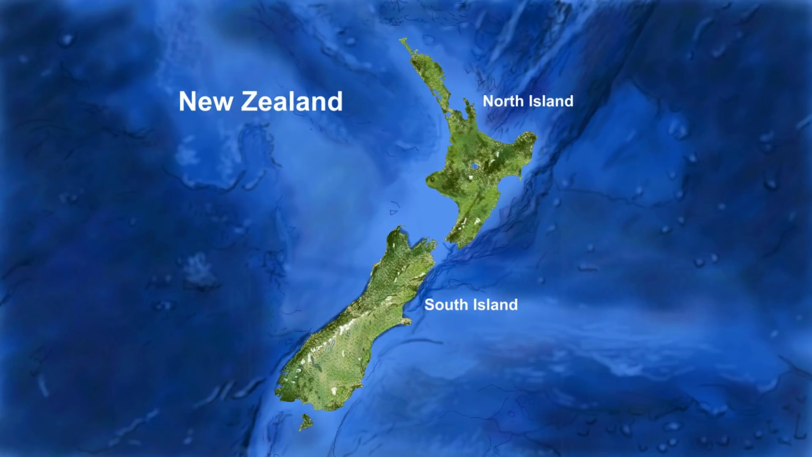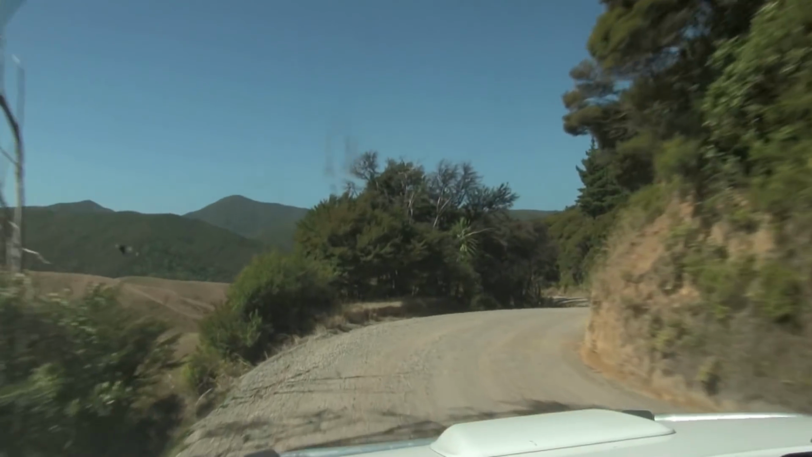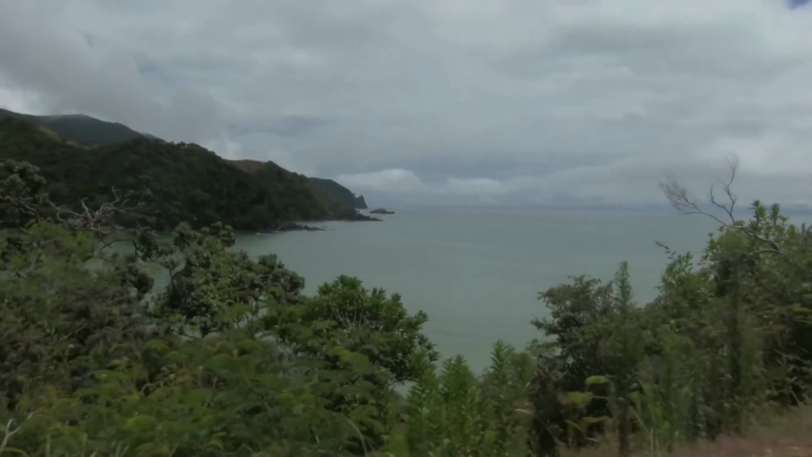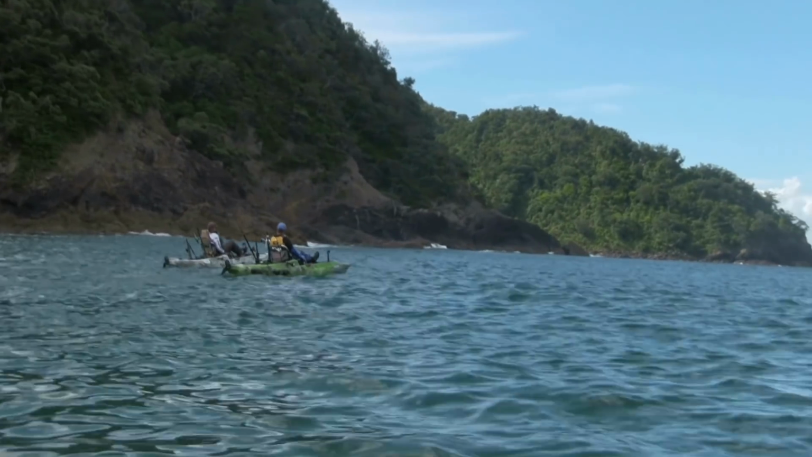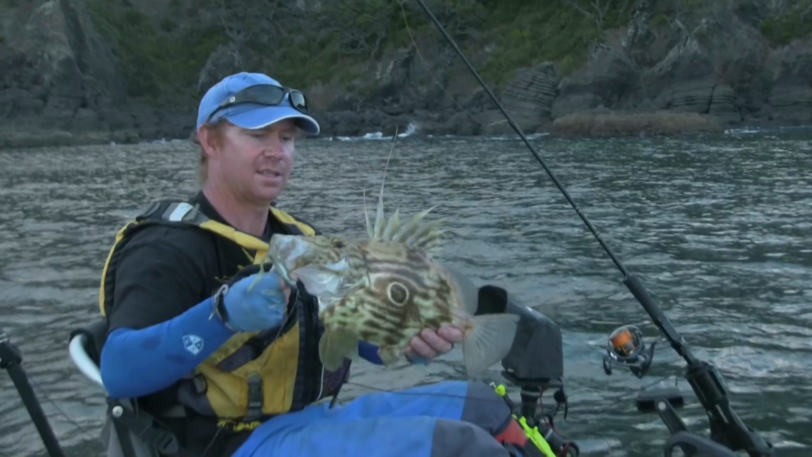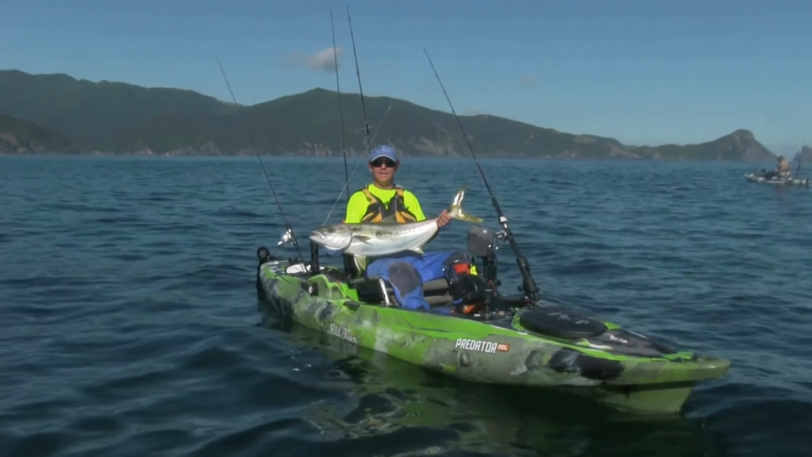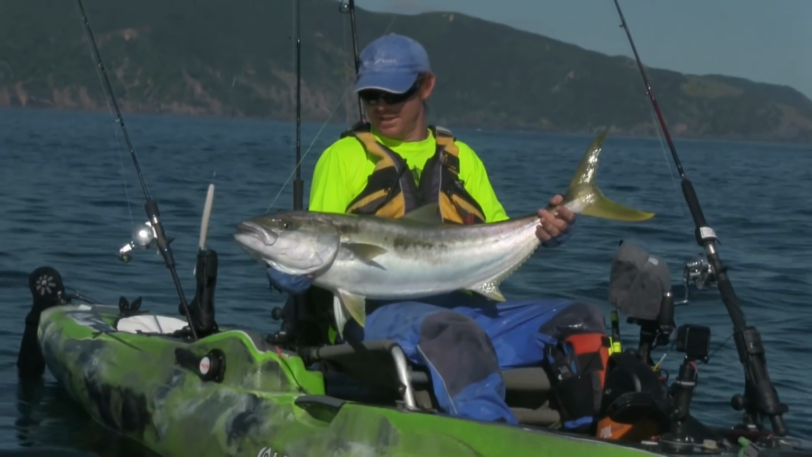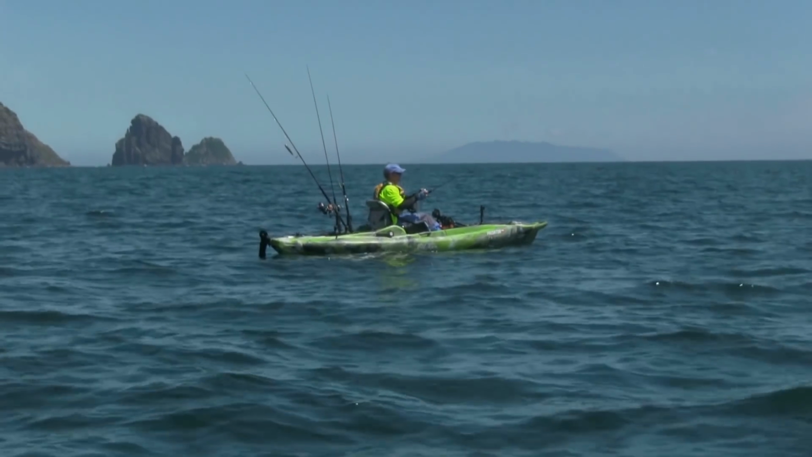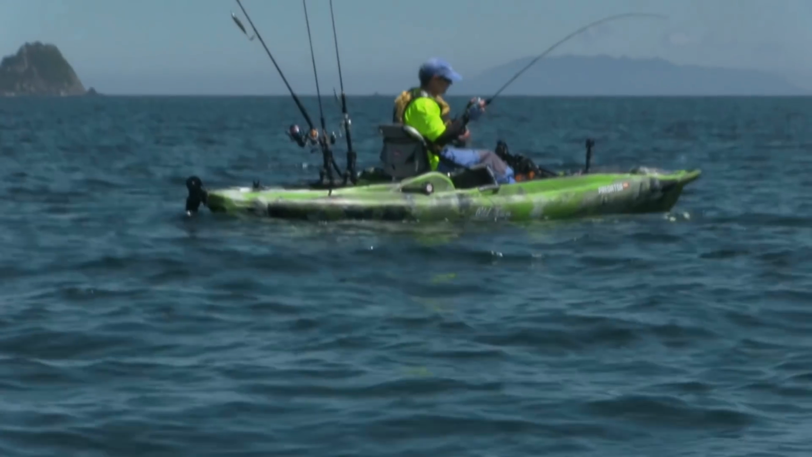In the first part of our NZ destination feature, where we headed up to the northeastern point of Coromandel Peninsula to set up camp at Stony Bay, we headed out on the first evening for a fish and got some nice species. On day 2, we set our challenge to catch our dinner for the night, and so the adventure continues. Damien hooked up on something which looks very much like a snapper.